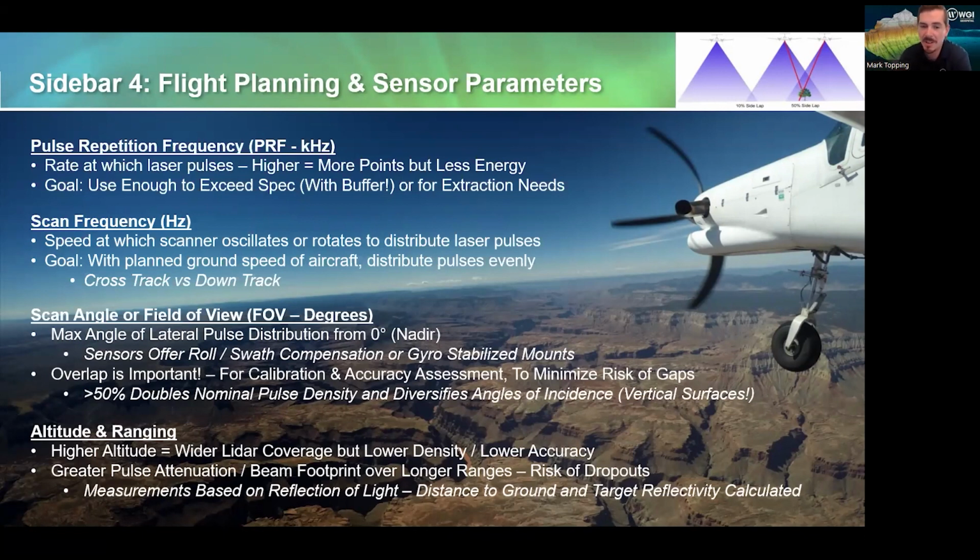Even though you have a point on the ground, the actual light source is often 0.5 meter to 1 meter wide. And that point is being placed in the middle of that laser footprint. So horizontally, if you're able to capture a point on the edge of this footprint, it creates a little bit of horizontal error. So a tighter LiDAR beam divergence or a smaller beam footprint is often a good thing for accurate point placement.